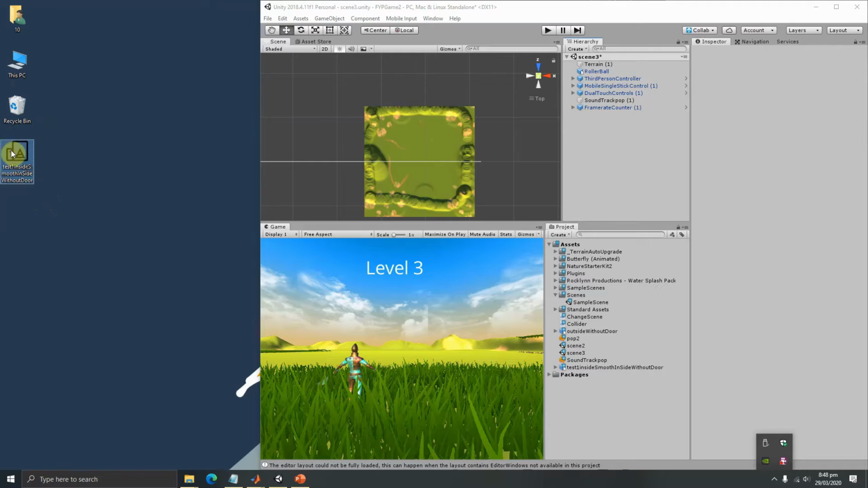Here is the file, and I import it into my Unity environment. You can see here Unity is loading the file. It will take some time.